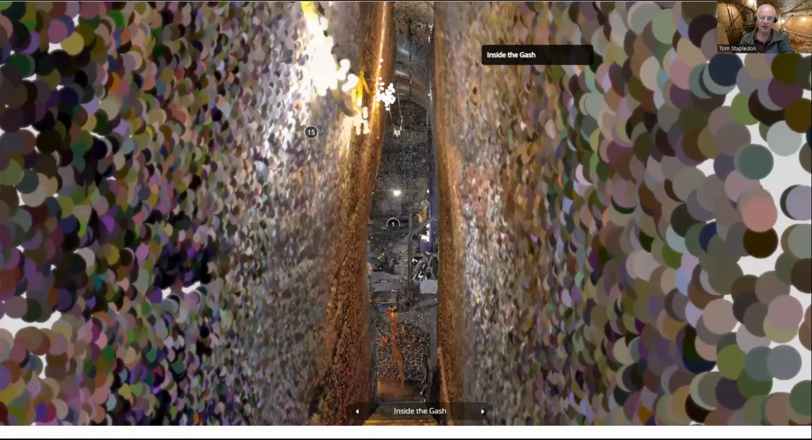Right, this is a shot looking from inside the gash down towards the banqueting hall, looking in fact right along the full length of the banqueting hall to the far wall there.